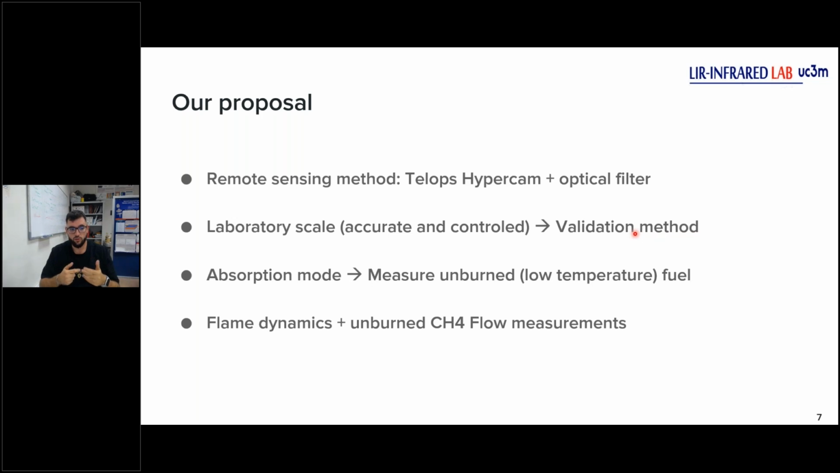So we can work in absorption mode. For absorption mode, we will need a hot body in our scenario to get absorption spectra. And because the burned fuel has a low temperature compared with this body, we can work in absorption mode because we are on laboratory scale.